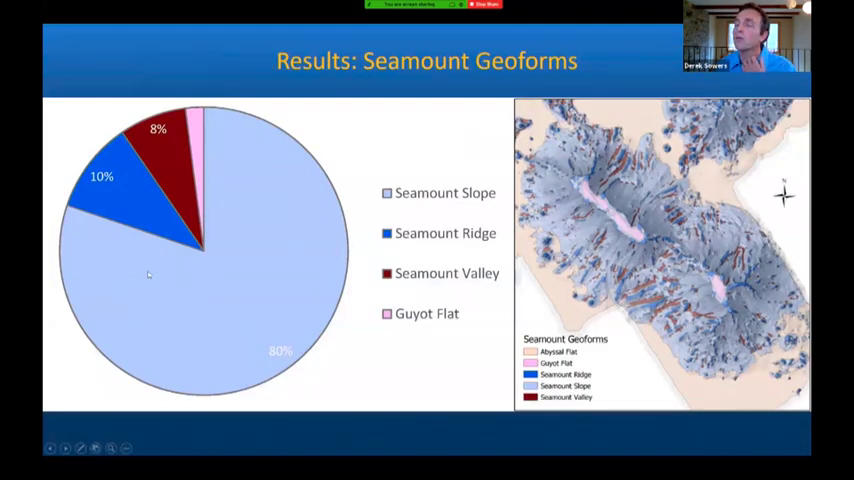Getting into the results, so this is after I've classified those landform results into CMECS geoform terminology. You can see that the seamount geoforms are dominated by seamount slopes, 80% by area. The second most notable features are seamount ridges, 10%, followed by seamount valleys, which are 8%. The rarity of the geo flat class, that's these flat-topped seamount features, is only 2% of the overall seamount study area. So that has ramifications for conservation and management decisions that might affect those features from a habitat perspective.